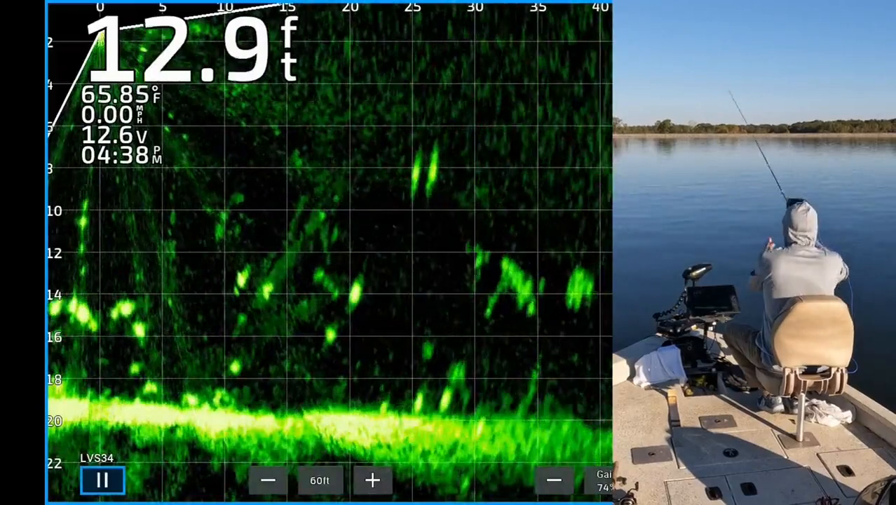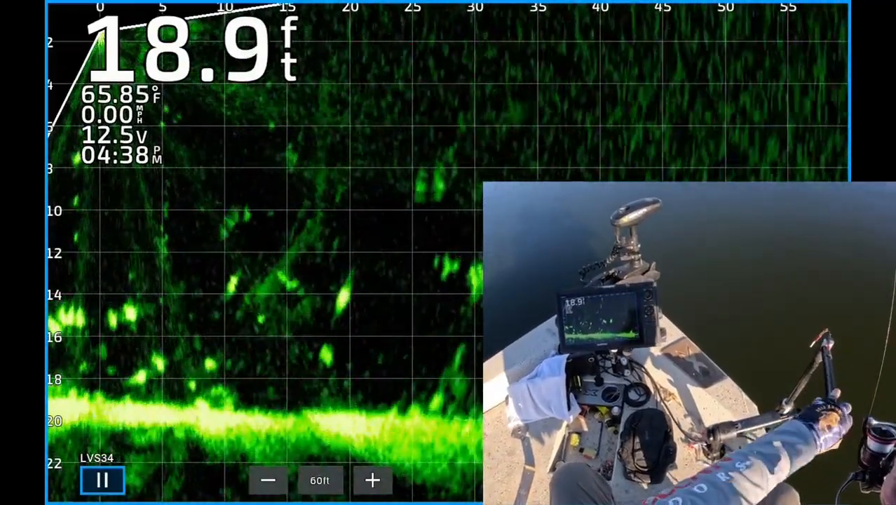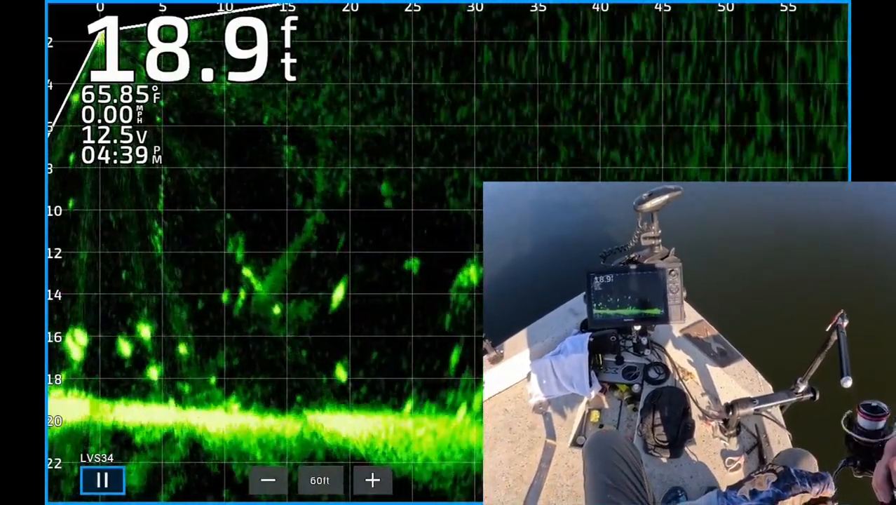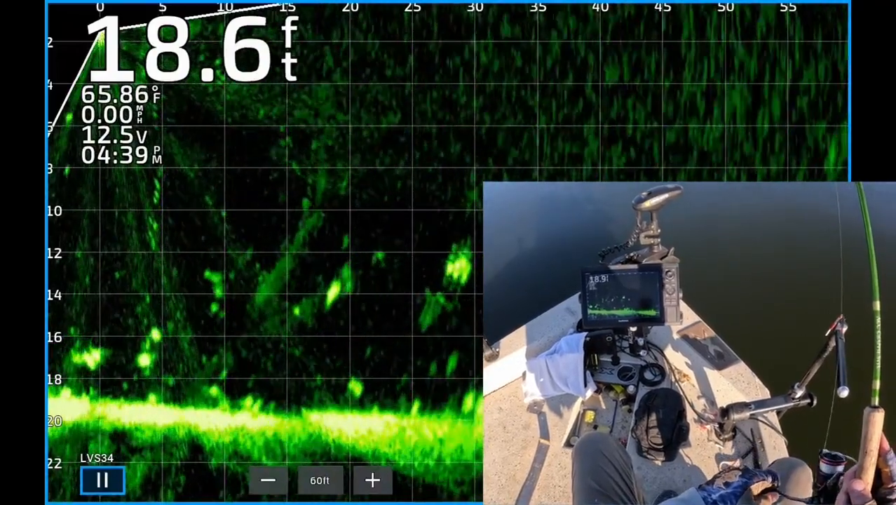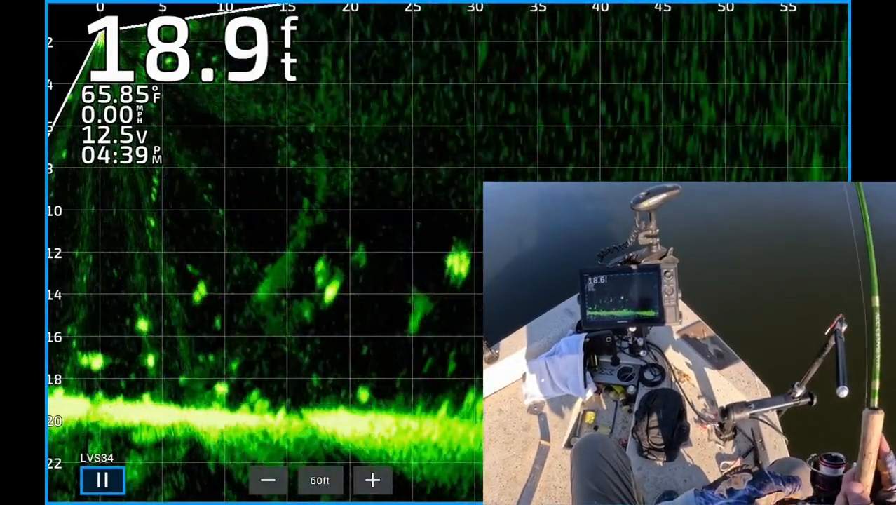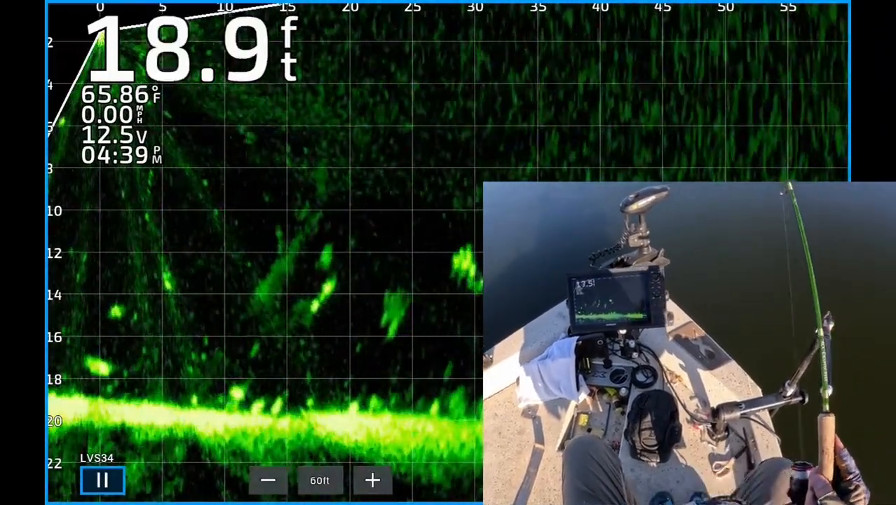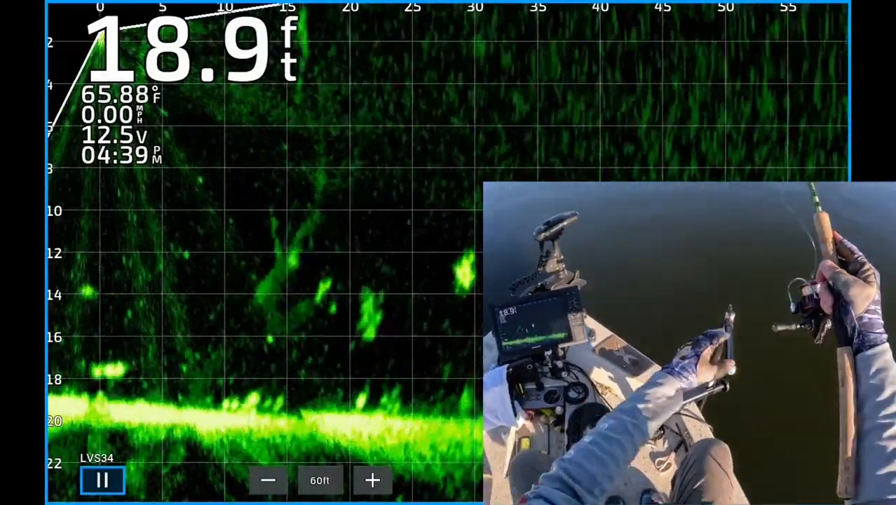I sure appreciate you. There's two nice looking crappie, I believe. My cast just came down 30 something feet from the boat. Just went over the top of one of them. Missed those two target fish, but there's another nice one right there 20 feet from the boat. It's just coming over the top of it, but the fish missed it. Probably didn't have it lined up right, so get it back out there in a hurry.